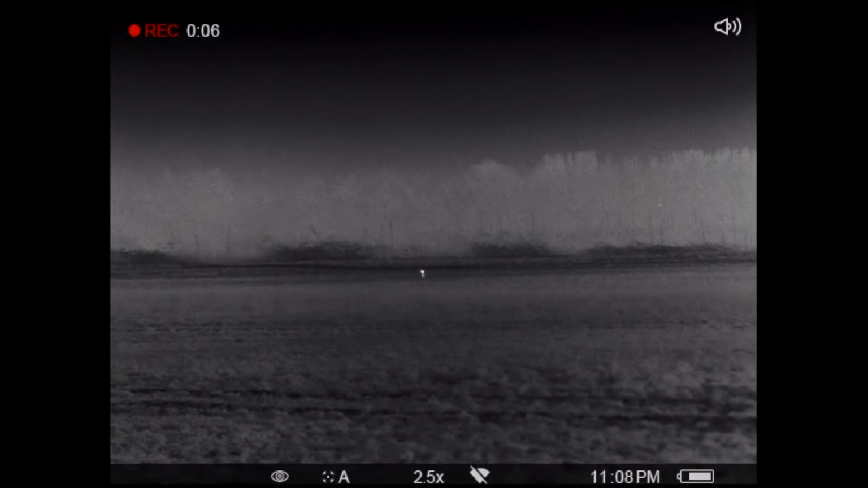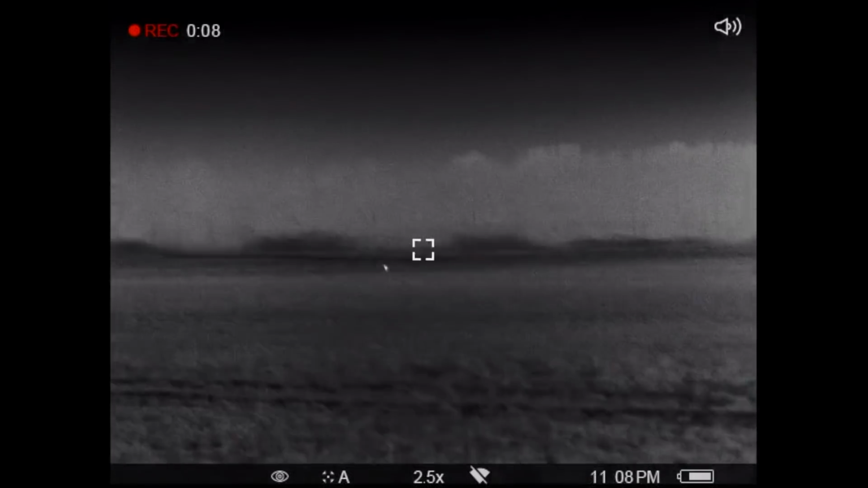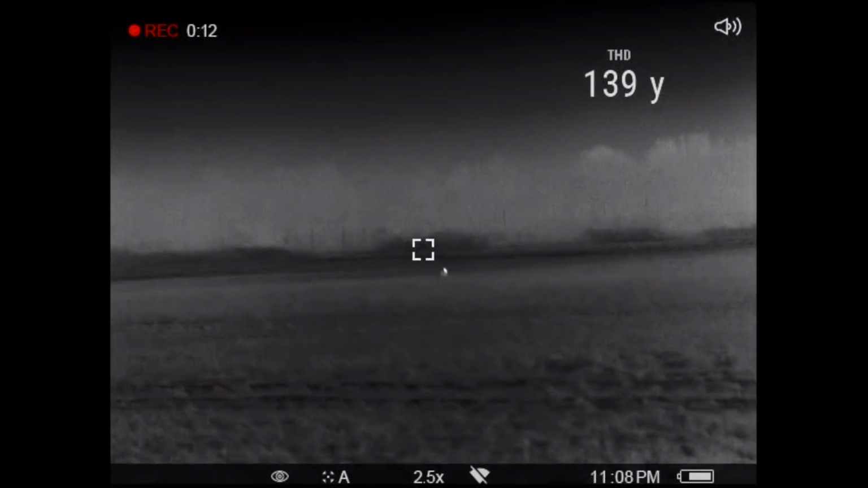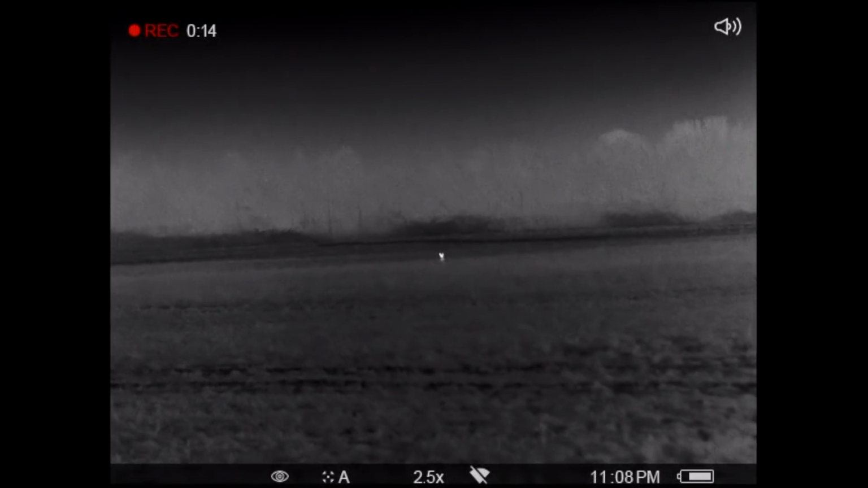I'm now out with Rick a couple of weeks later. Much windier evening this one, but once again we pulled up in this area that we'd not been to a while. It had been too wet to get to it before.